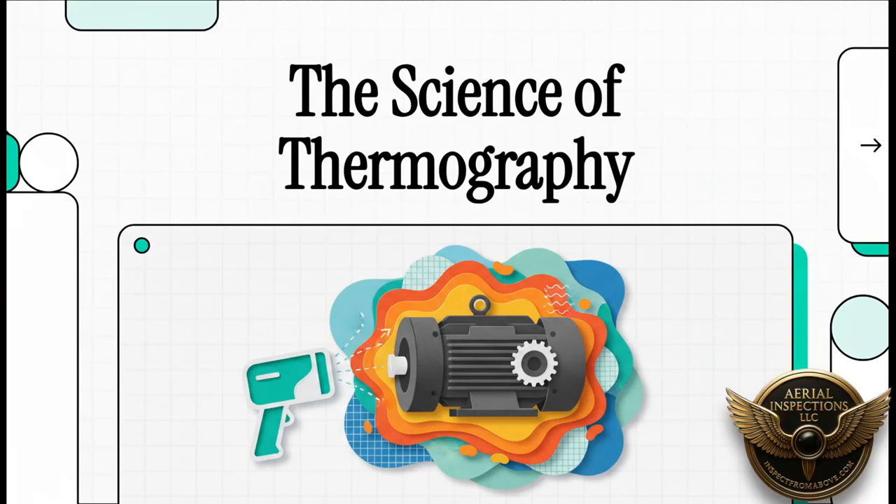What if I told you there's a technology that can literally see the future? A tool that lets you stop a disaster before it even has a chance to start? Well, that's exactly what we're talking about today. We're diving into the incredible science of thermography, which is all about seeing failures in our most critical industrial equipment